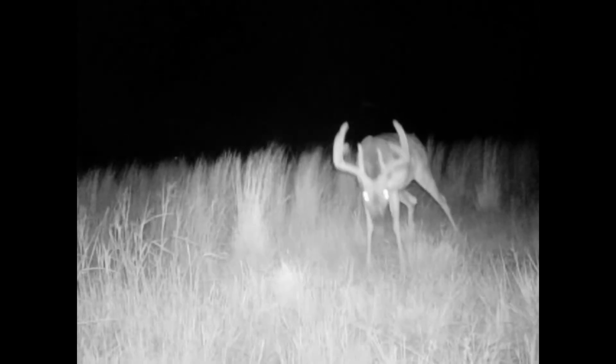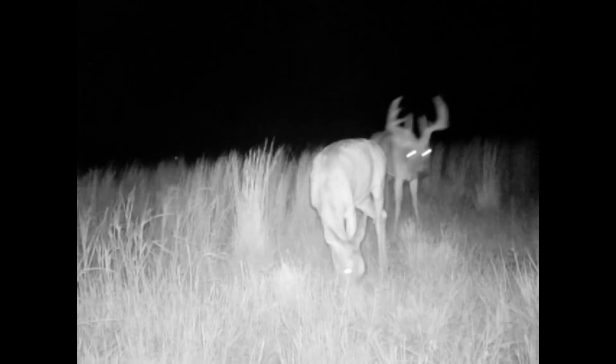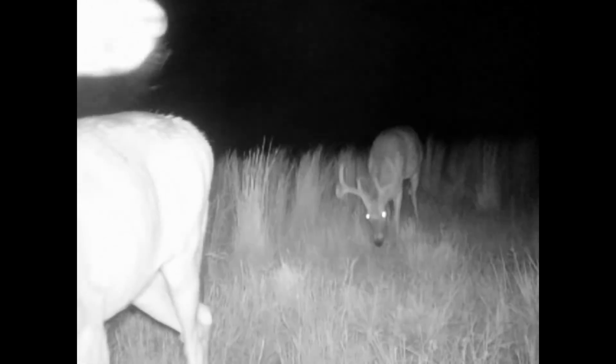You'll see him in the next frame, but I think he's a new buck, shows up. Nice looking little 8, probably 2 years old. There's another 8 that shows up too, but they're kind of like brothers. Maybe they'll show the next video. But he's really skittish. I mean, he got some nice size to him, just needs a little more time to grow.